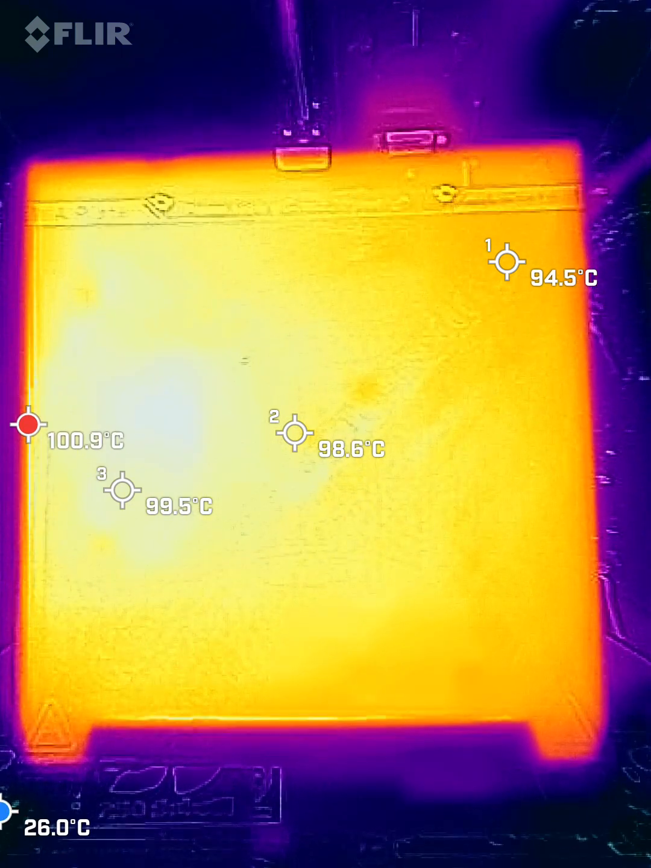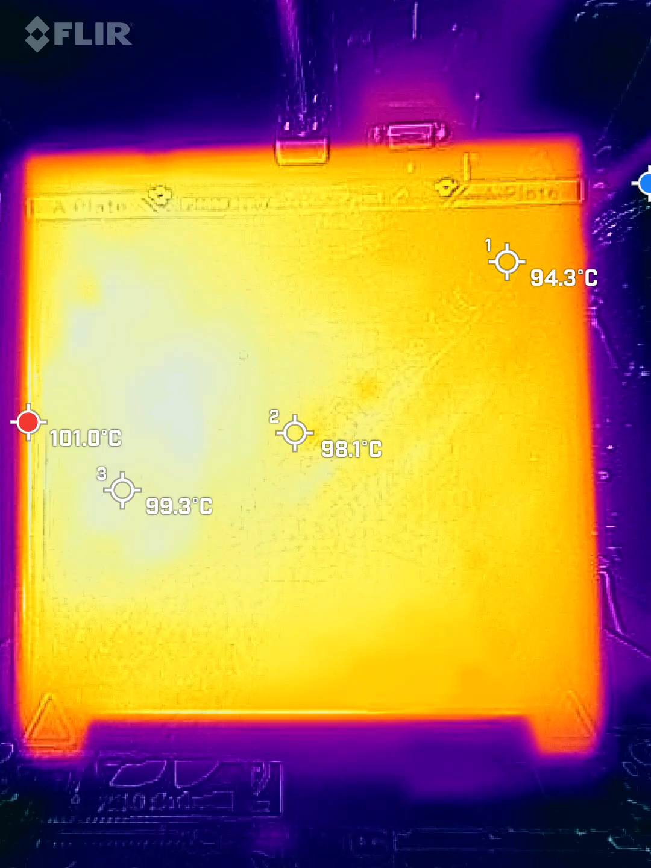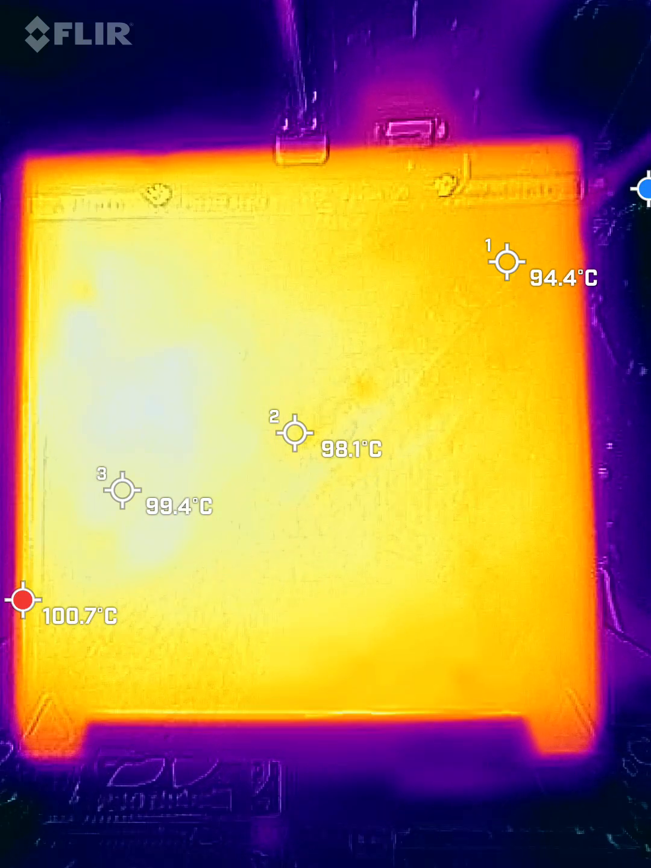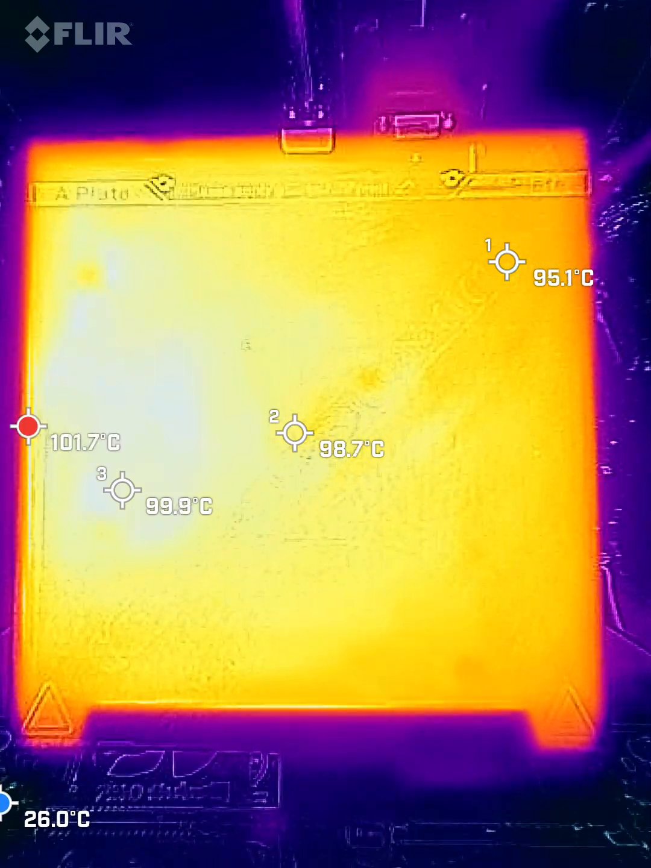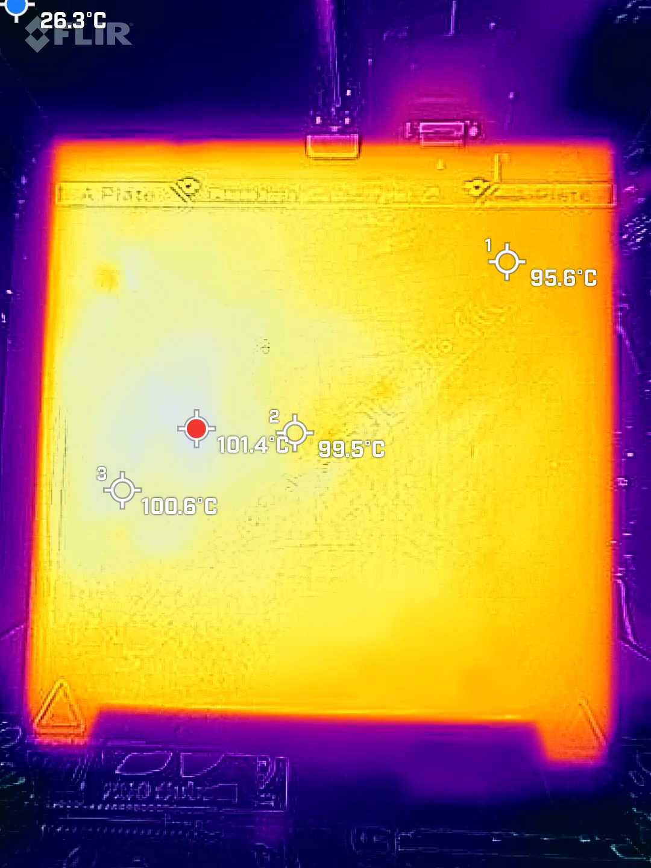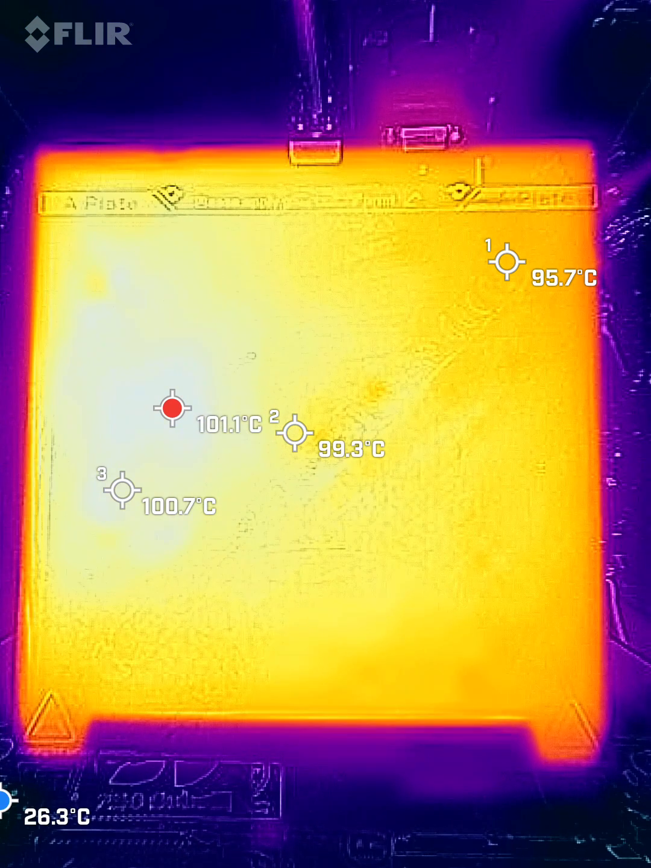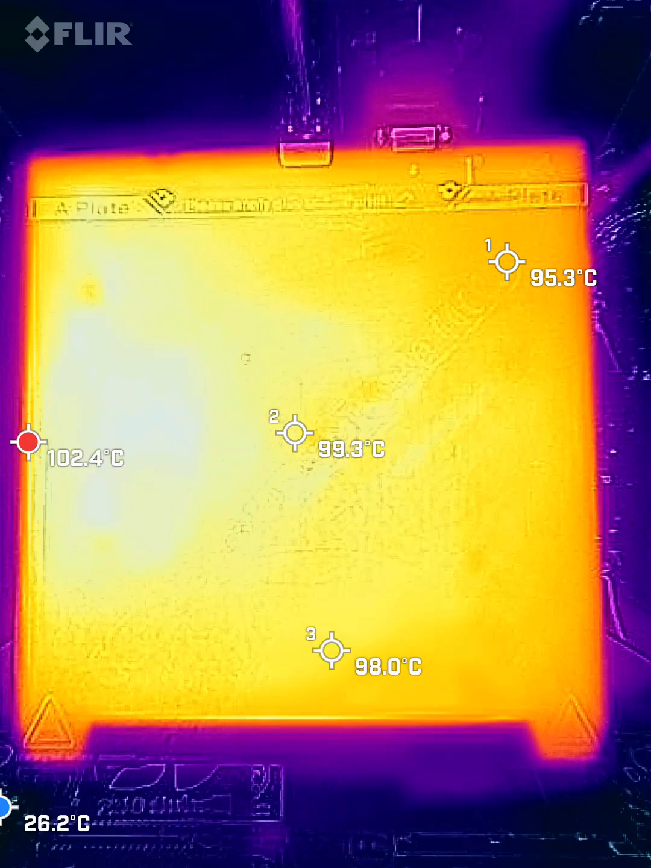That would just add cost and complexity and potential for error and failure, I should say. Wow, that far right corner isn't getting past 95. That's interesting. Center is at 100. The left is at 100. Let's see over here.